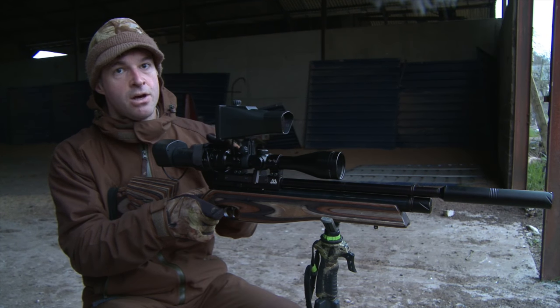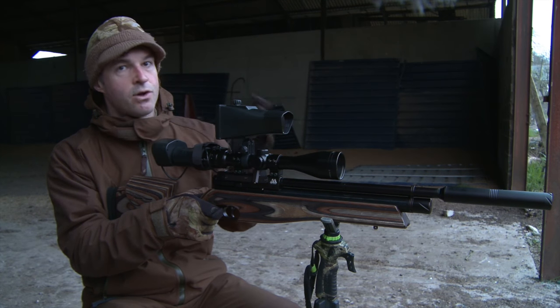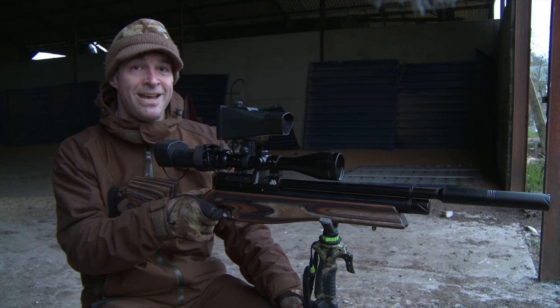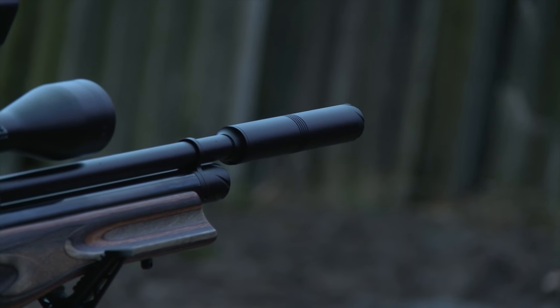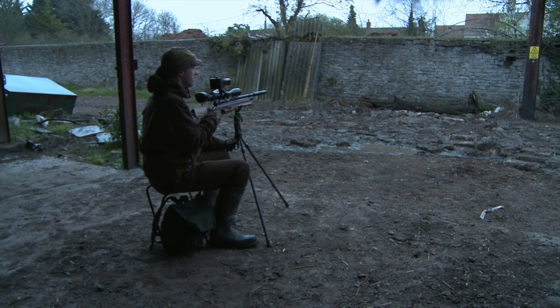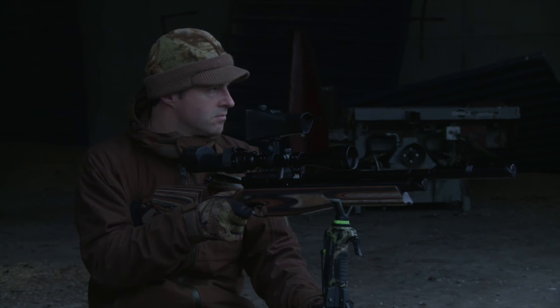Another great thing about the r-tek is that it's got that onboard SD card for recording video straight through the scope, which should make our lives a little bit easier tonight for catching some footage if we do get a few shots. So we're all set. We just need the light to fade, and if all goes to plan, for one or two rats to venture out to feed under the cover of darkness.